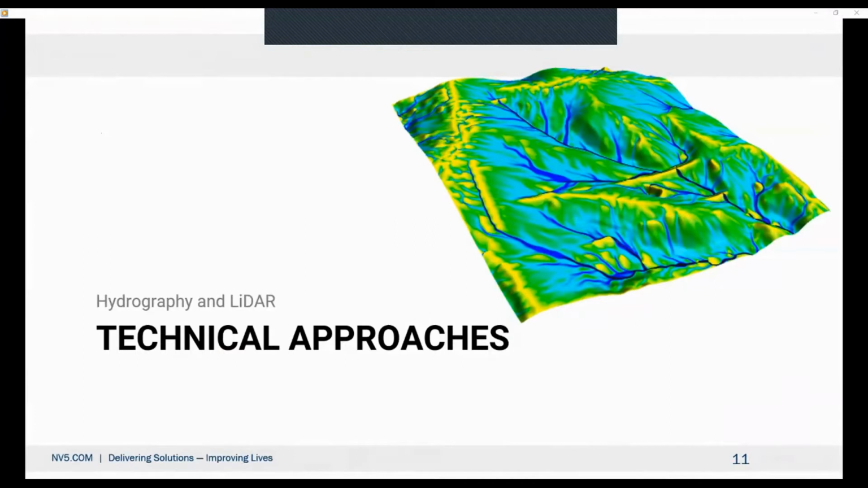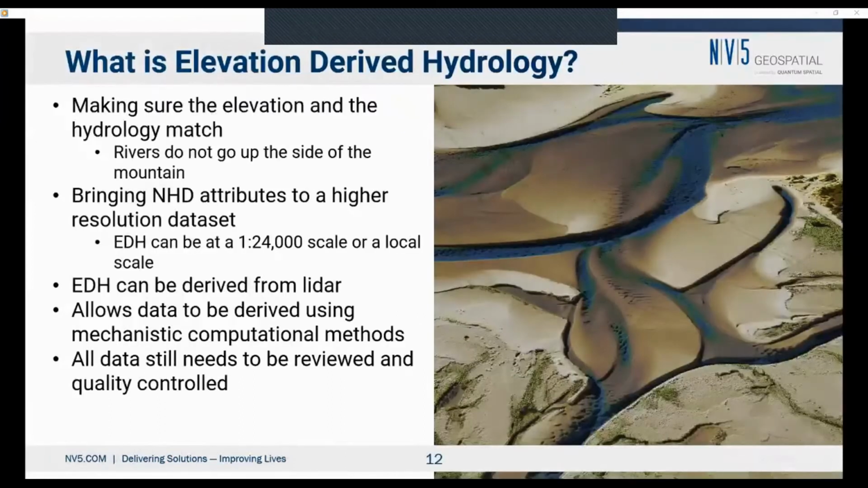Now what I want to do is talk about the technical approaches that can be taken, and these are sort of the approaches that USGS is proposing. So what I want to talk about is a term called Elevation Derived Hydrology. This can be derived from LiDAR. It can also be derived from IFSAR or any other elevation measurement.